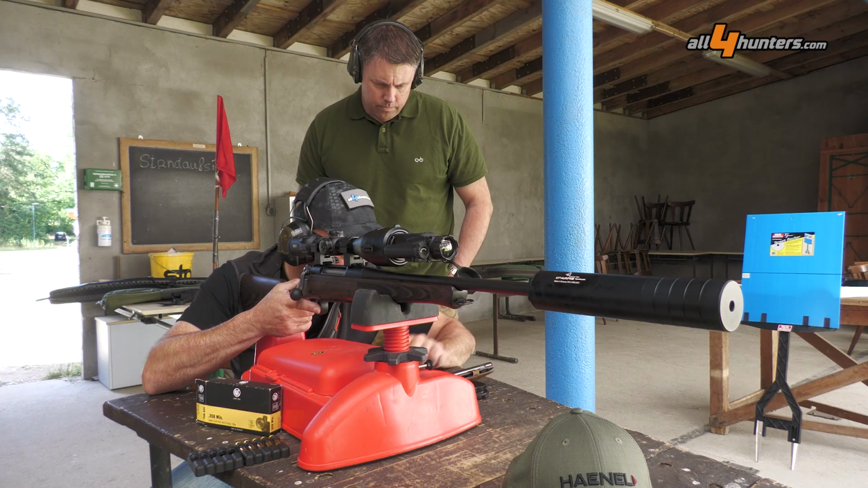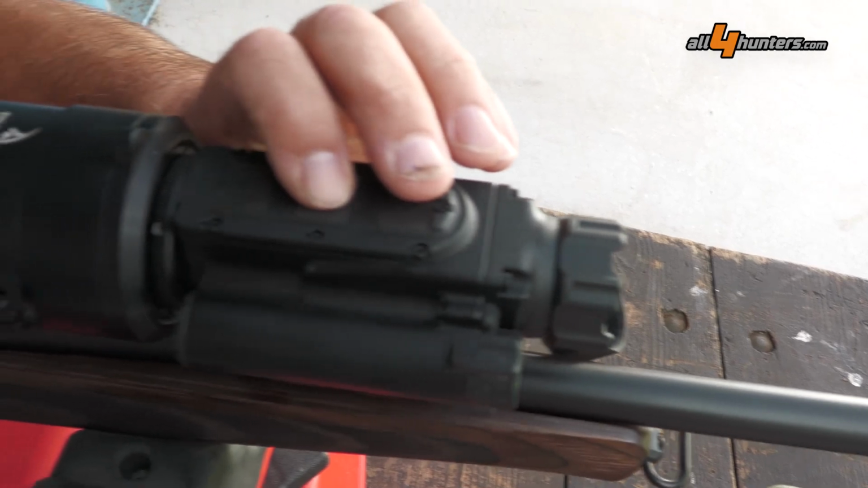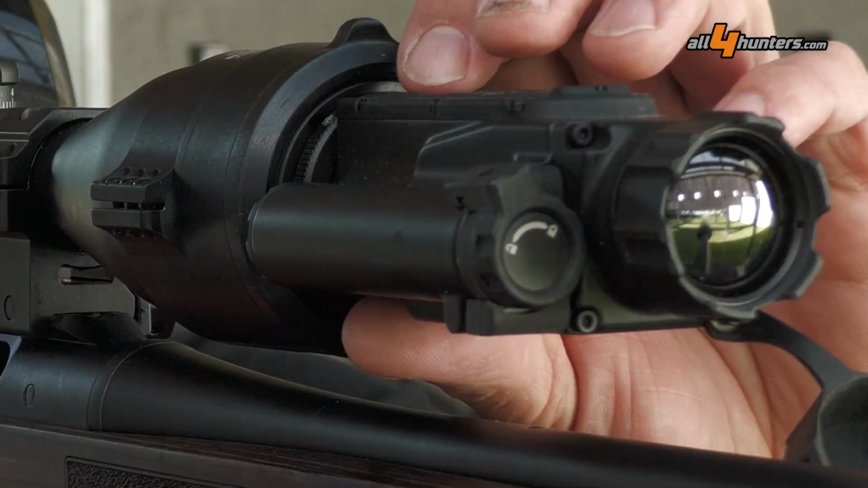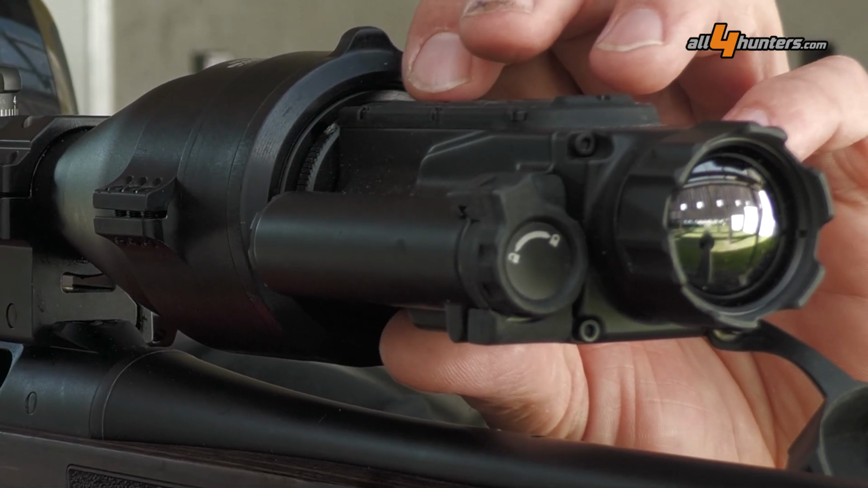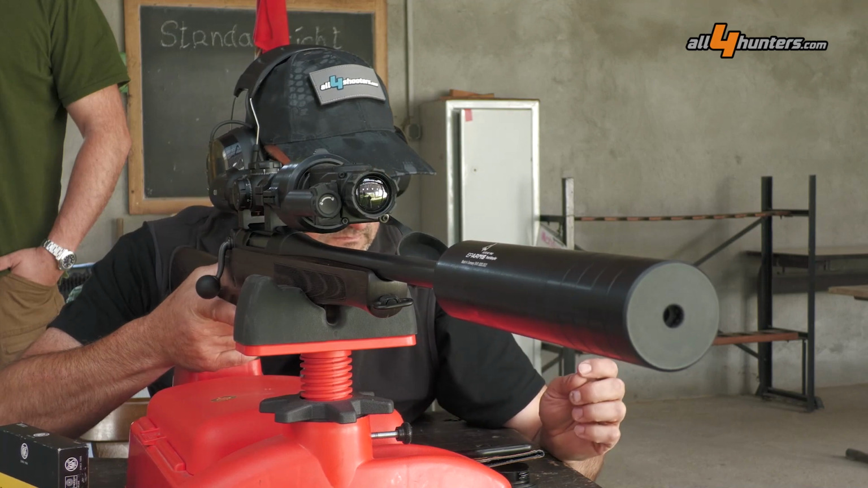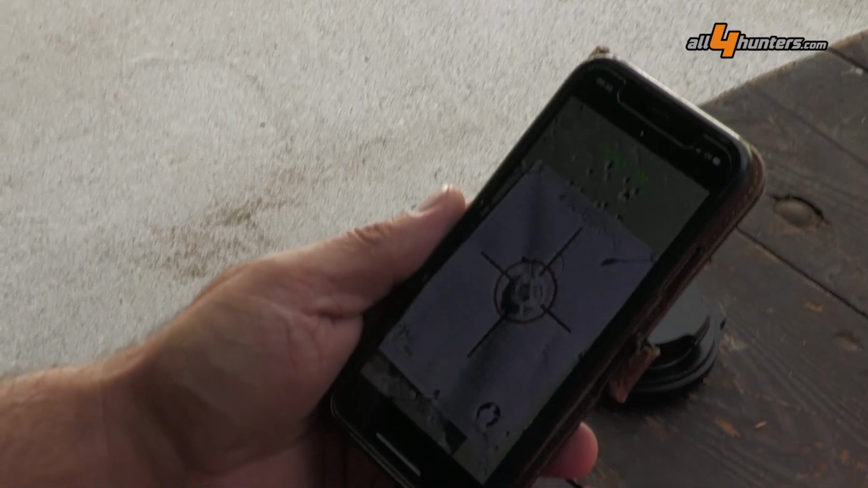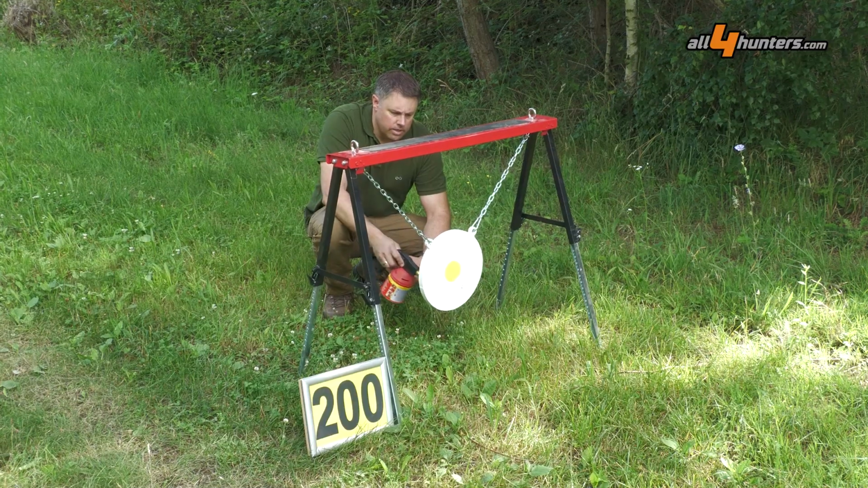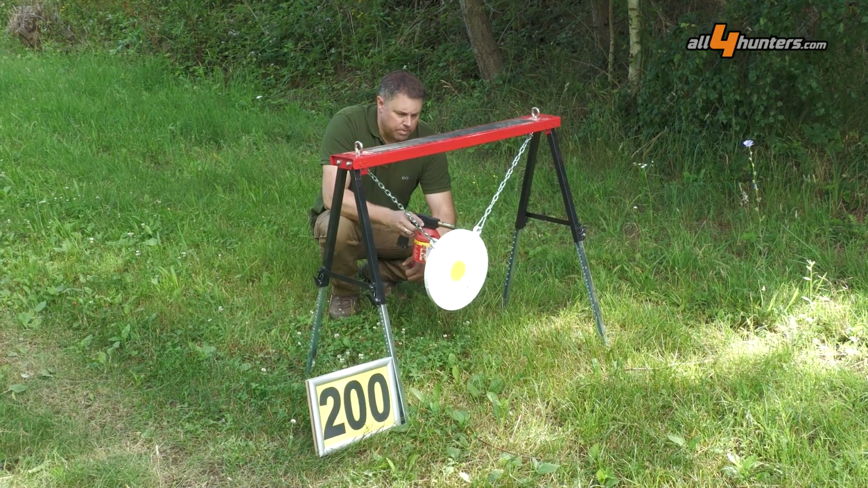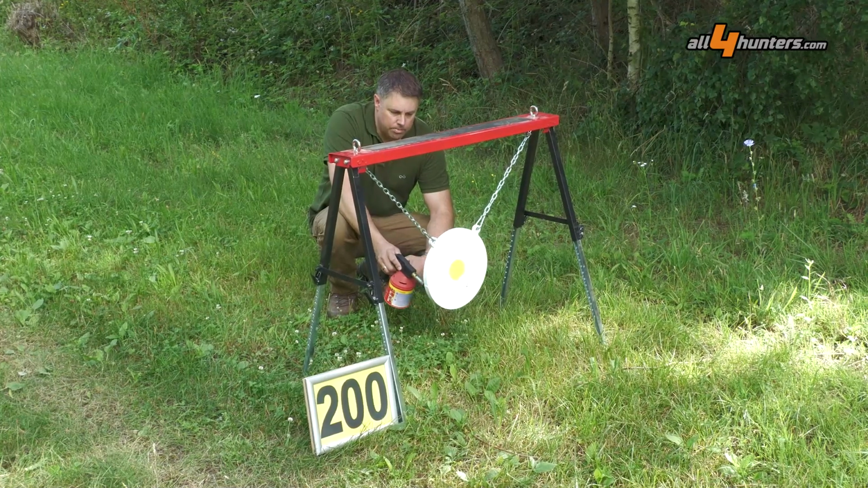Especially if you misjudge the distance in the dark, and unfortunately that happens more often than you may think, and you are not really sure about the ballistic properties of your ammo, this can quickly lead to missed shots and difficult searches. For this reason we wanted to know how the hit pattern changed from 100 to 200 meters with the thermal imaging attachment. To do this, a metal gong was heated with a blowtorch and positioned at a distance of 200 meters and later at 100 meters for control purposes.